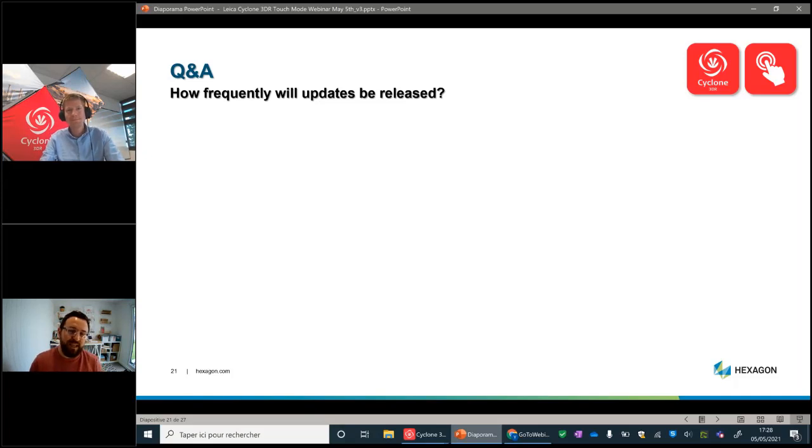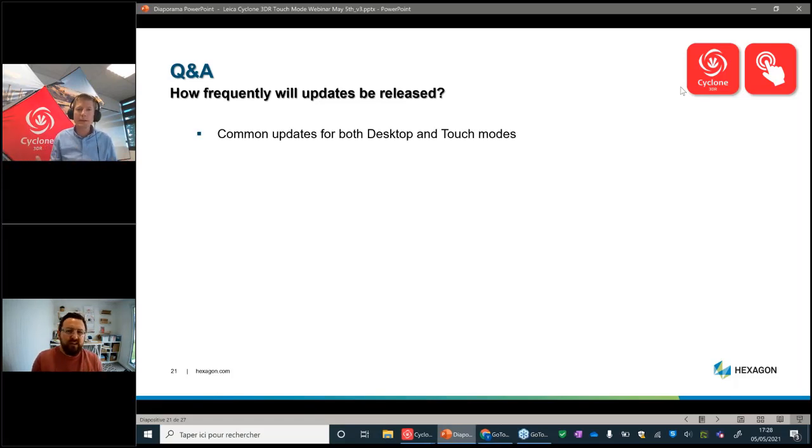Right, so this is a good one for 3DR because I think you're very proactive with it, but how frequently will updates be released? So first, this is a reminder that this is one product, so any updates will concern desktop mode, but also touch mode. Any bug fix or improvements can concern the two modes.